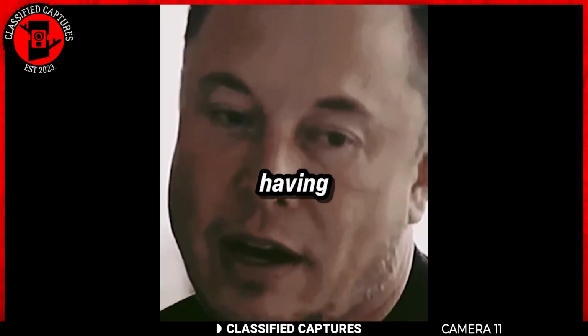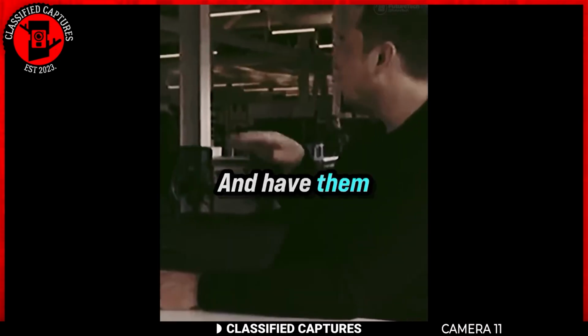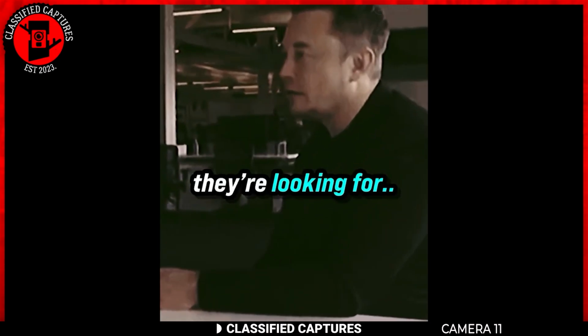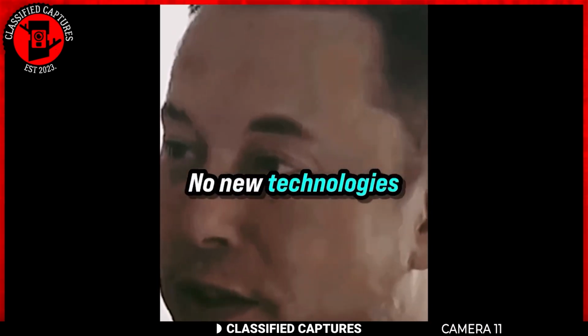And having a small explosive charge and a standard drone, and have them just do a grid sweep of the building until they find the person they're looking for, ram into them and explode. You can do that right now. No new technology is needed.